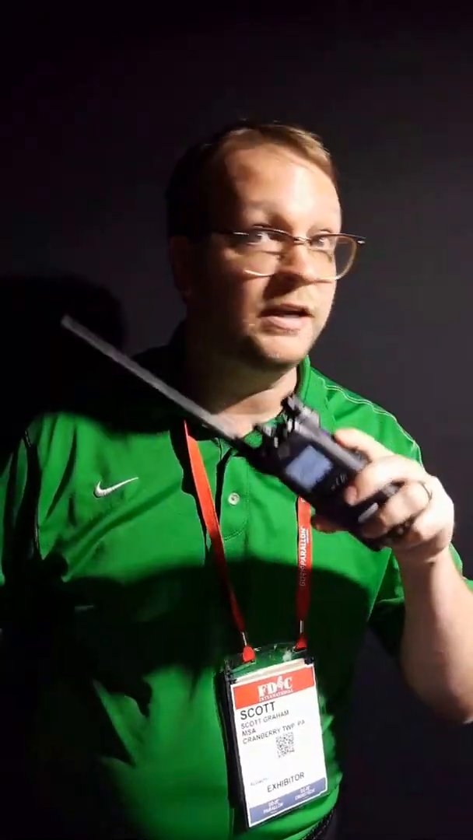When I disconnect from the SCBA, it recognizes I'm not on air and disconnects from the radio, so I can go back to using that radio as a handheld as I normally would. It automatically manages the connection between the two so that I'm not stuck in a situation where my pack is on but I can't use the radio because the radio is connected. It's completely automatic so that we're not left without use of that radio. We wanted to make that as simple as possible. Those are really the big exciting things for us this year, the TIC and the radio connections.